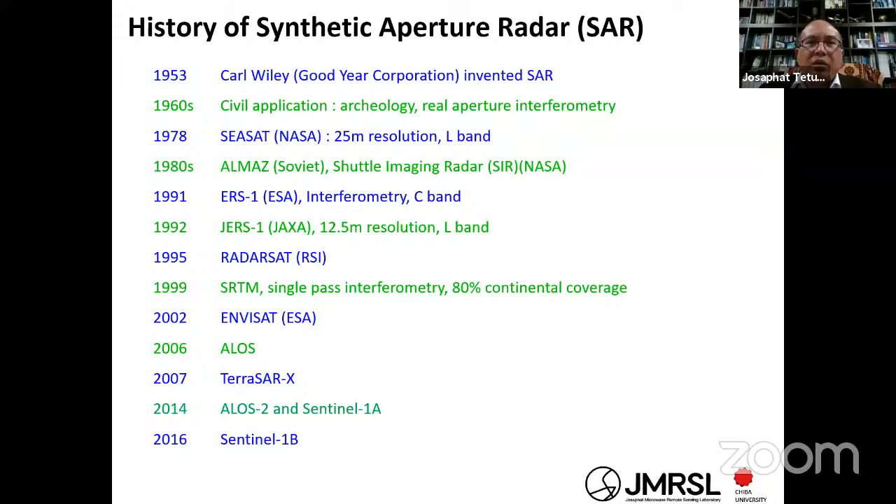And then after that is for the spaceborne SAR. America launched the SEASAT in 1978. This is when I'm 8 years old. It is the first one, with a resolution of 25 meters.